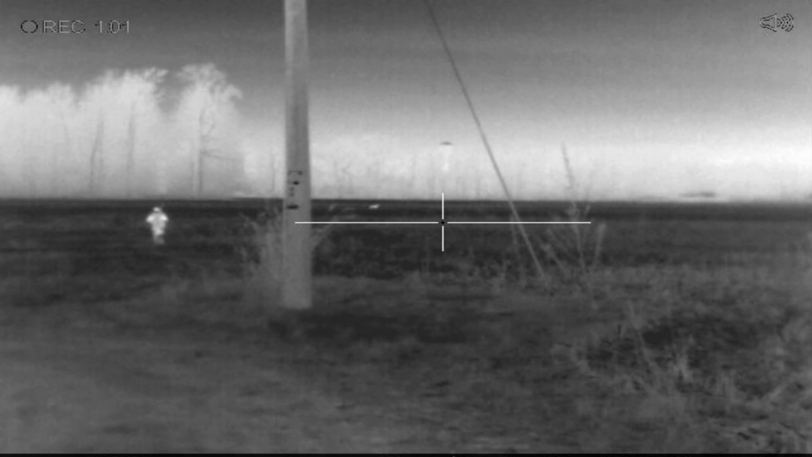I go ahead and head off and look behind me, and nobody's following me. So I start walking towards this coyote. I've got the Helion XP30 scanner. I'm able to keep an eye on him as I approach him. I notice he's got a real bad limp. He's heading directly towards the highway, which is kind of strange this time of year in January.